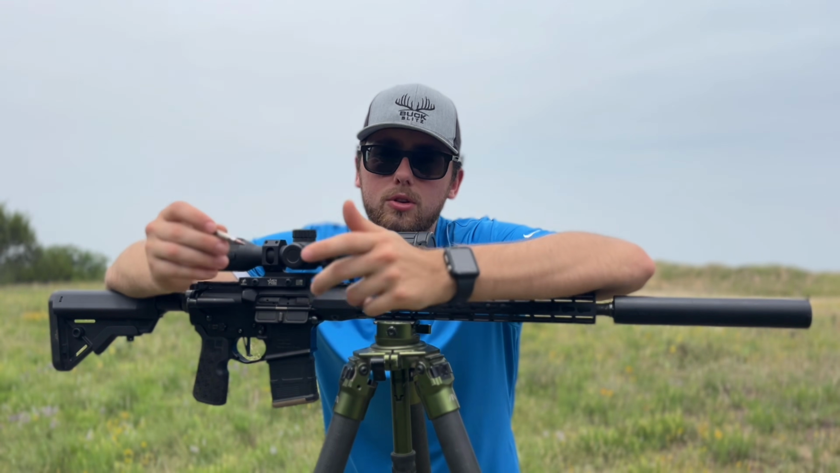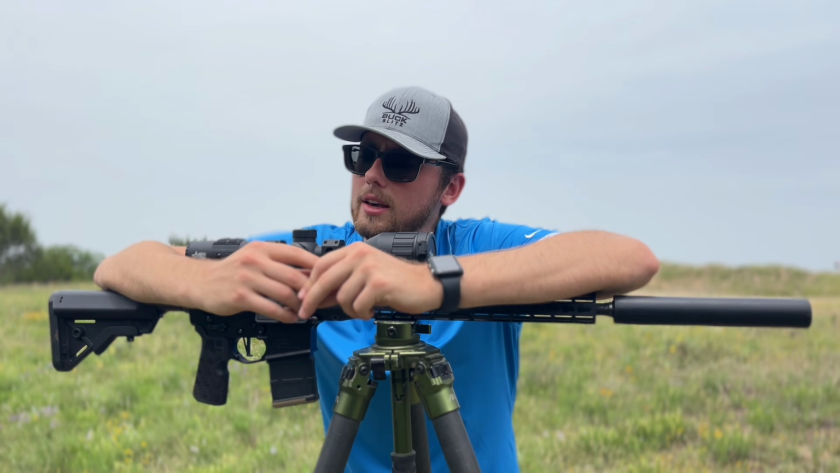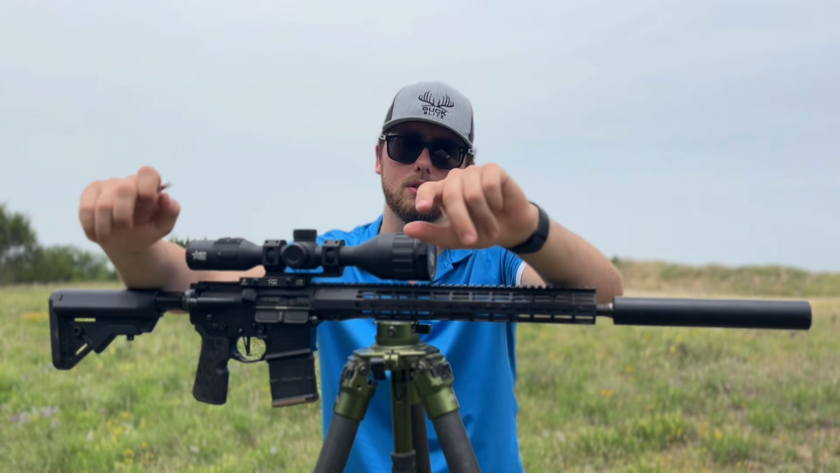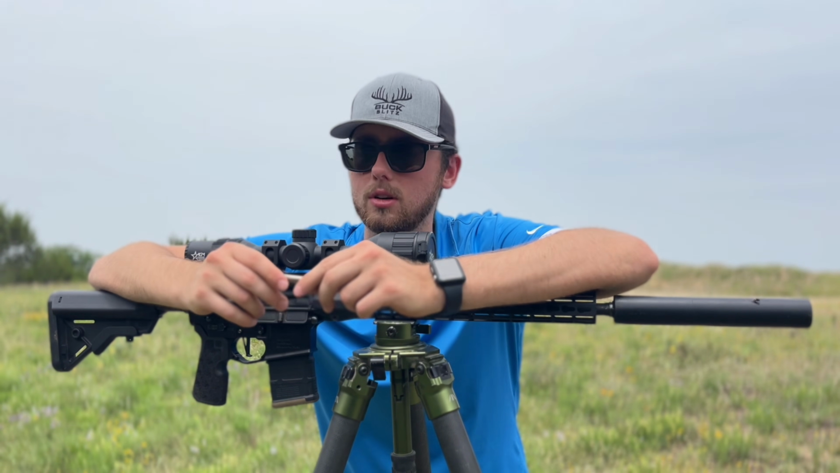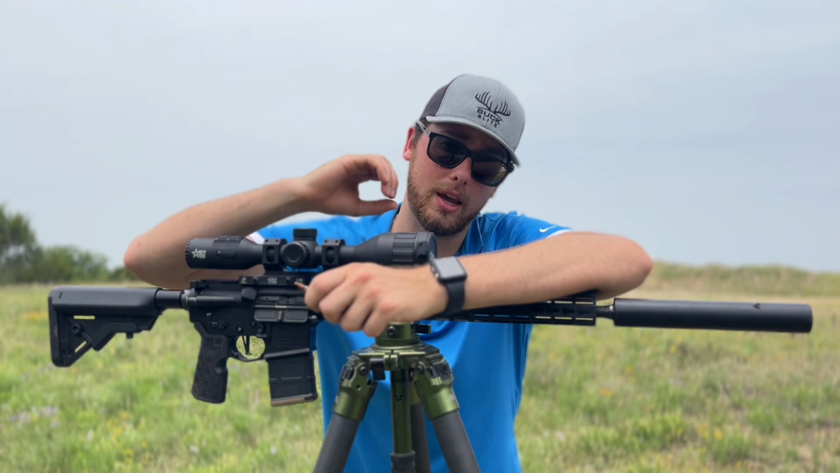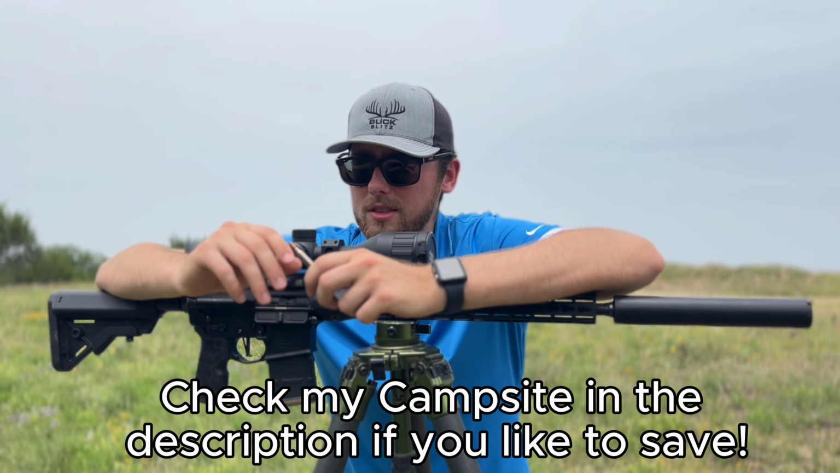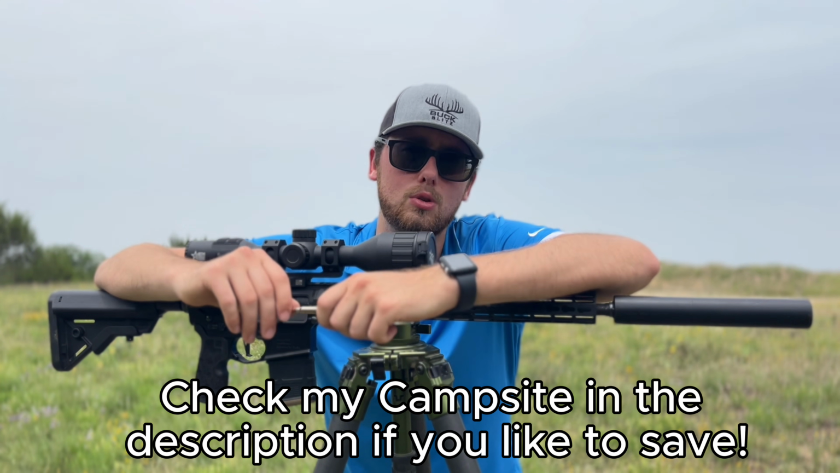And I hear the term lead-free and I'm thinking, why do we need lead-free? This isn't California, blah, blah, blah. He's like, that's actually not the reason behind it. The whole reason is because lead, whenever it hits something, kind of spreads out and doesn't penetrate as far. And with pigs, you kind of need penetration. The whole reason behind having solid copper is that it's going to stay together, retain its weight, and keep on traveling further, which is perfect for a pig, especially going through those hard shoulders. So they sent this to me, and I have completely fallen in love with the 223 round.